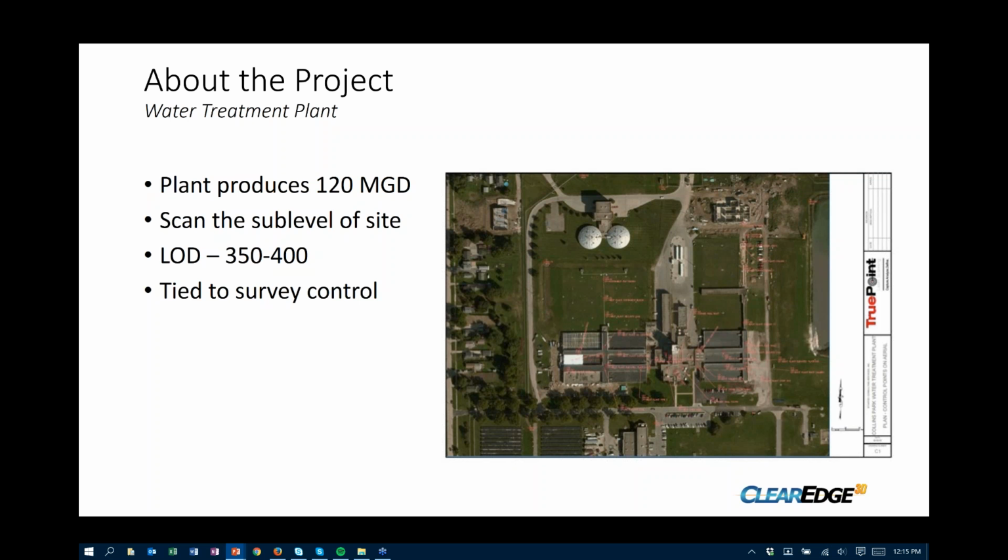We will talk about that a little bit more as to why and how that comes into play. But one of the things I'll mention with that is that it gives them the ability to have us or other providers come in, do additional scanning, and tie it into the same data set. Or if they do renovations in a particular area and want us to come back after that and do another as-is model, we can also do that, being tied to survey control.